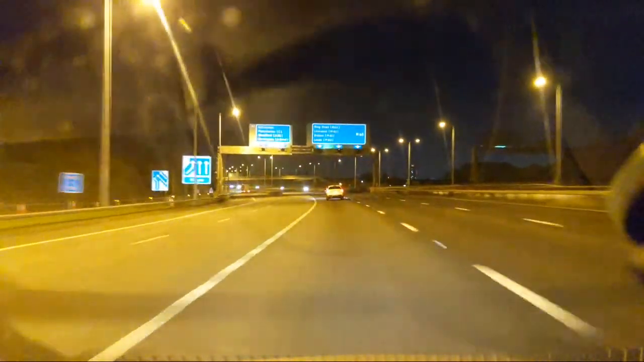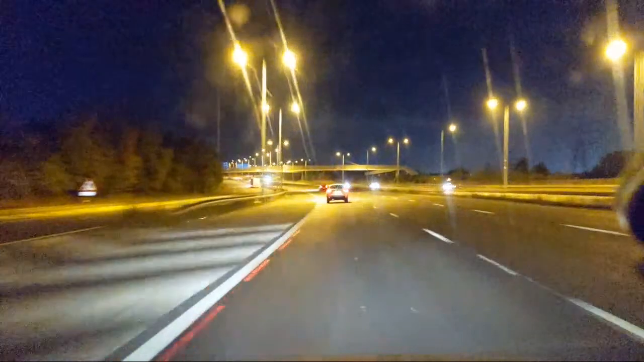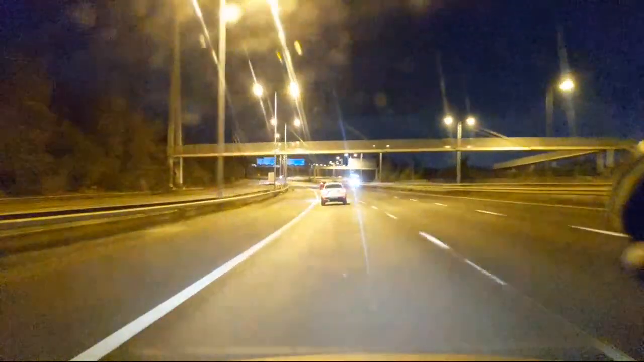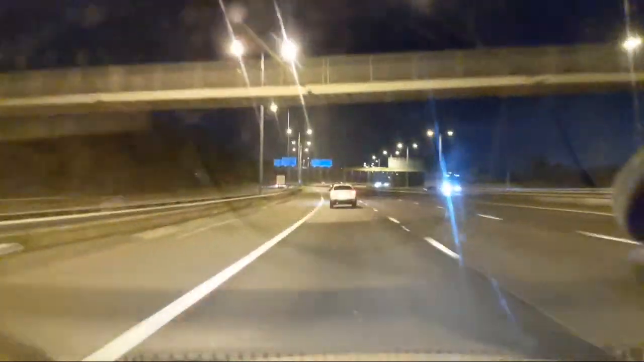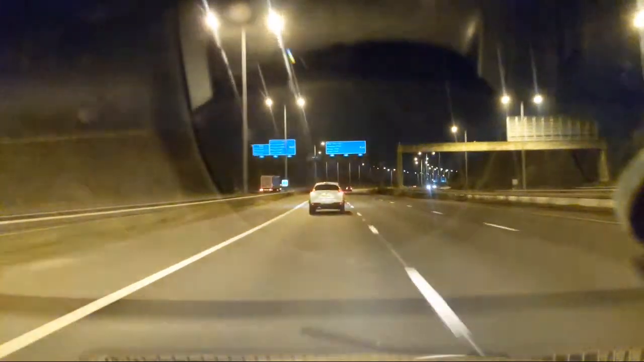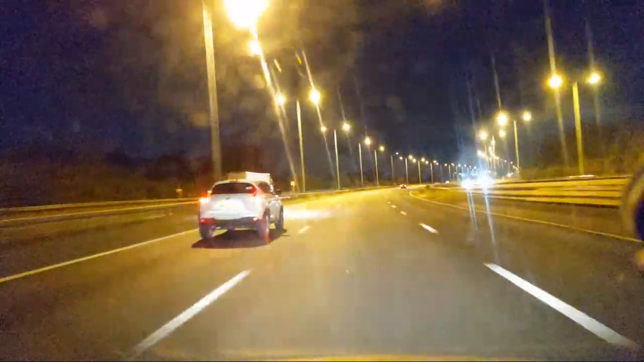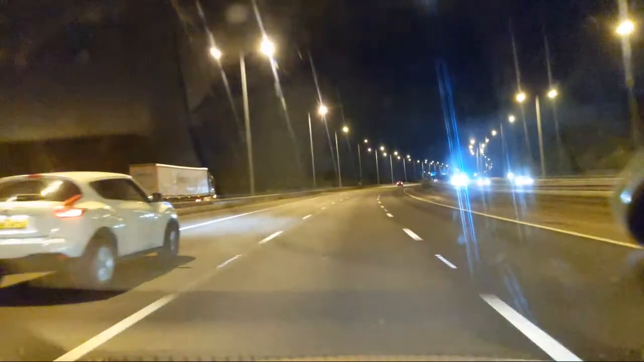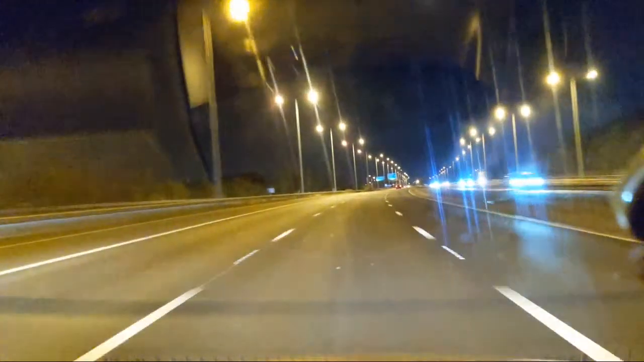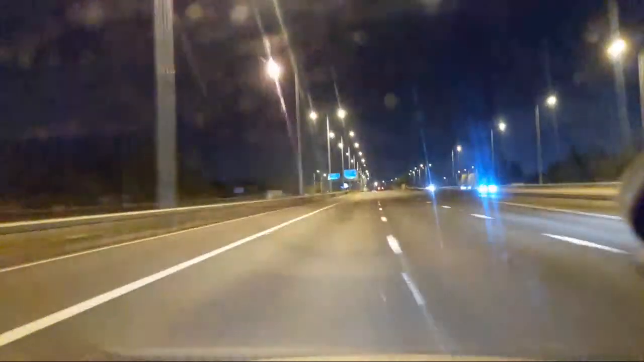So doing 70. You can feel the wind pushing the car. Here's the first of the bridges. They are huge. Huge. That's just a footbridge. Just checking there's no car behind me. There's one coming up behind me at great speed, but not to worry because there's plenty of room for them to get past on my right. There'll be more in a minute when I pull back to the left, and they're already past anyway.